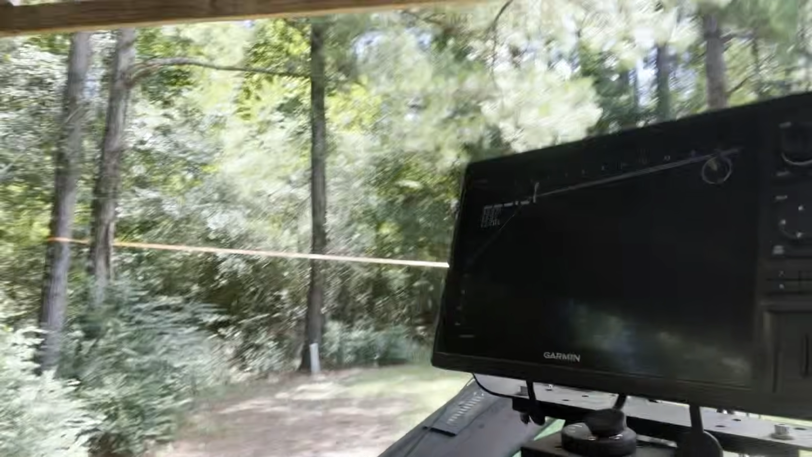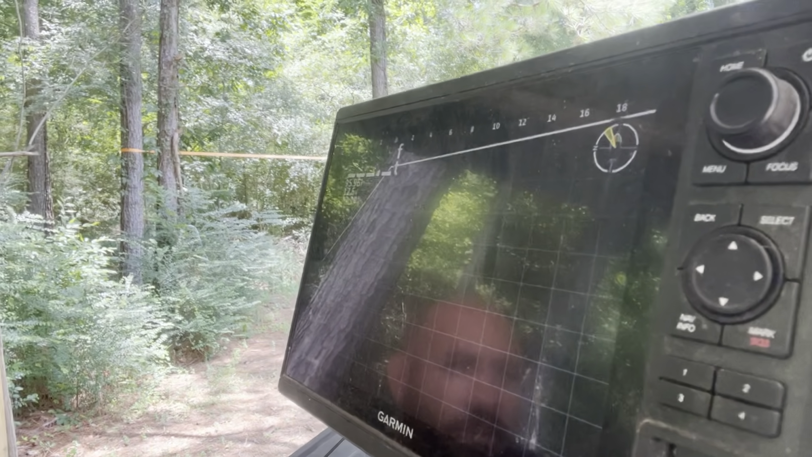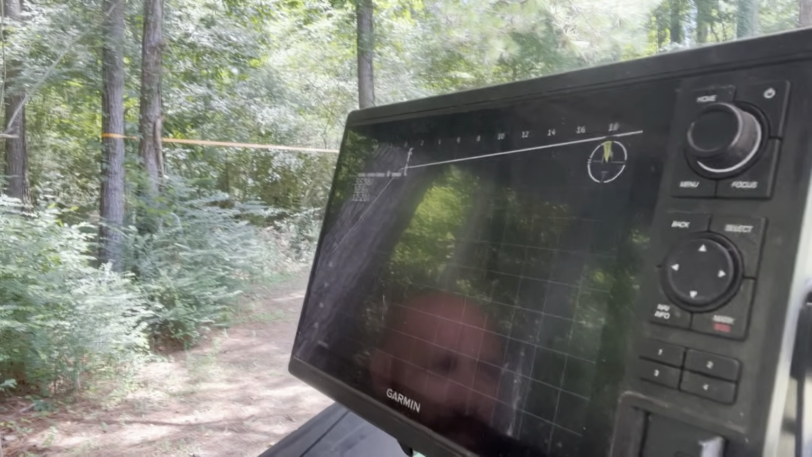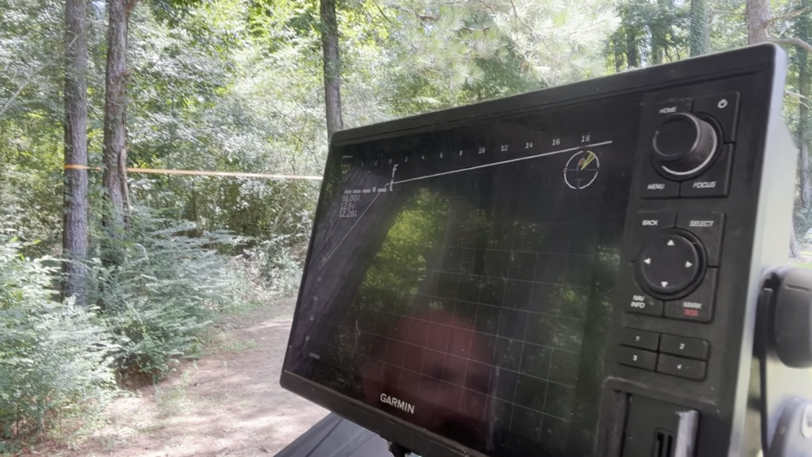Well, being that the Force trolling motor has a heading sensor built in, if you've got it mounted on the shaft, I want you to look right there in that corner. And I'm going to turn the trolling motor to the right. Now, it may fault out because it's on my tire down there. Watch. You see it turning? That is mirroring the direction of the trolling motor, no matter if you're moving forwards or backwards or anything.